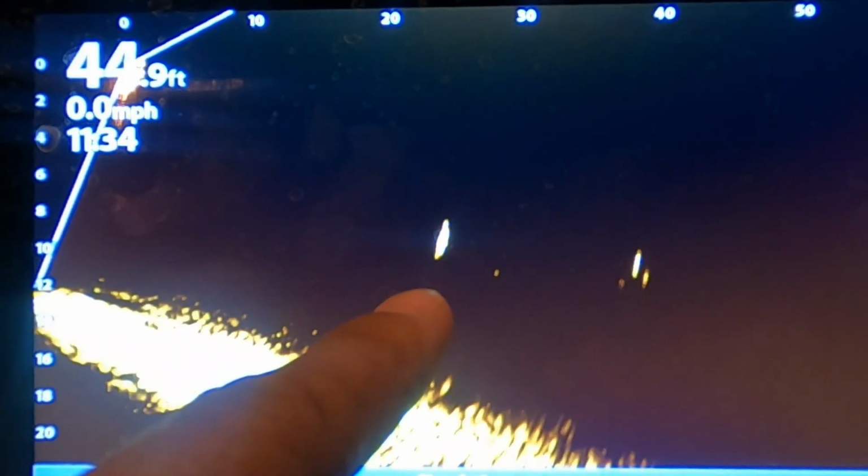This fish, you saw that fish pop up. I'm on Spot-Lock, so right now I'm battling the wind and everything else. See, that's the fish right there. You can see it swimming.